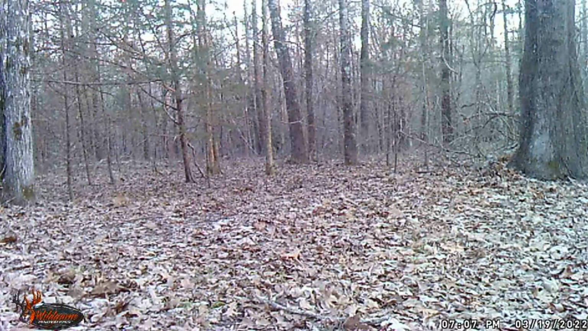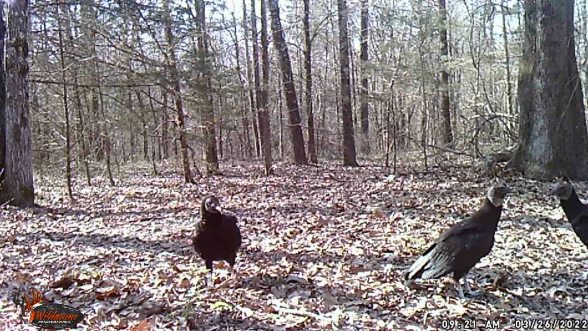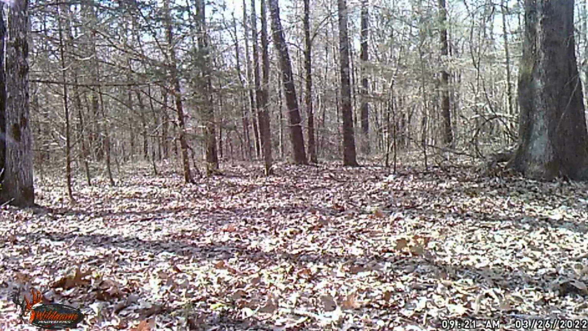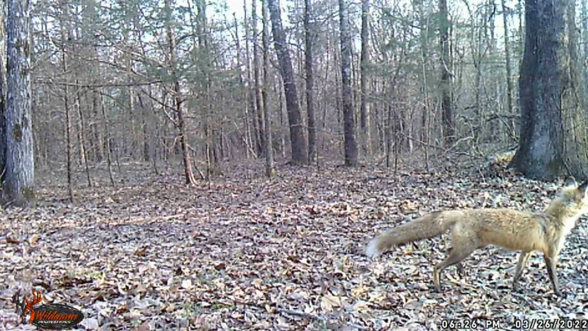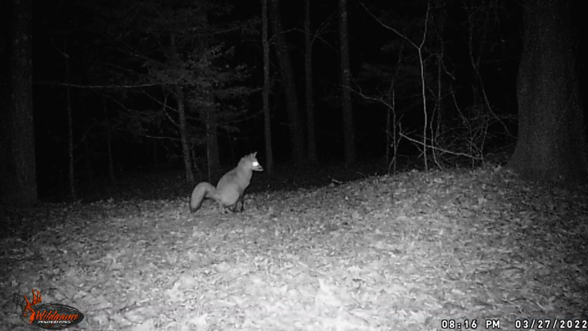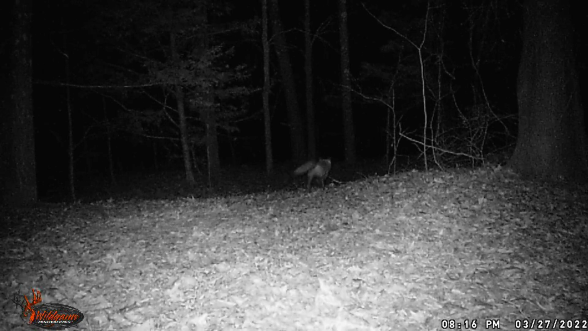Look at this. Beautiful, beautiful fox. Coyote. Ooh, 2 coyote. Look at the size of that coyote. Okay, now we have black vultures. Now I've been corrected. I used to call these turkey vultures. These are black vultures. This is near the new Death Hollow where we dispose of. That was a beautiful red fox. Another red fox doing his business right there.